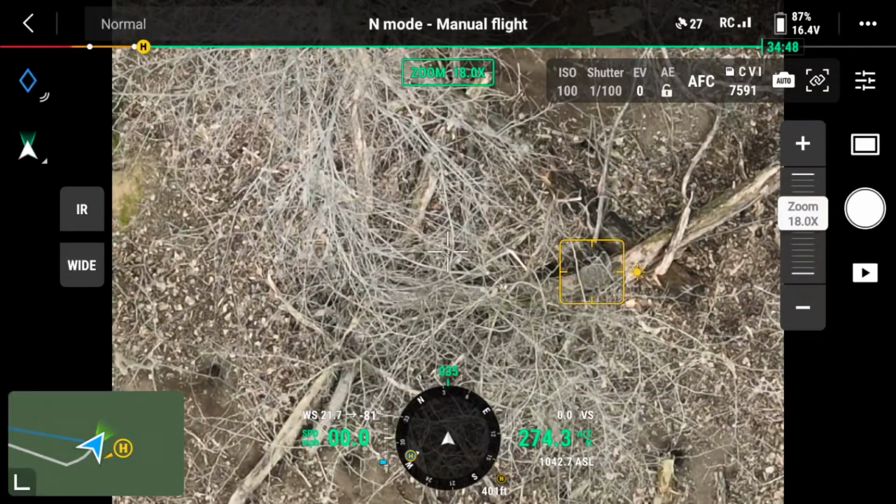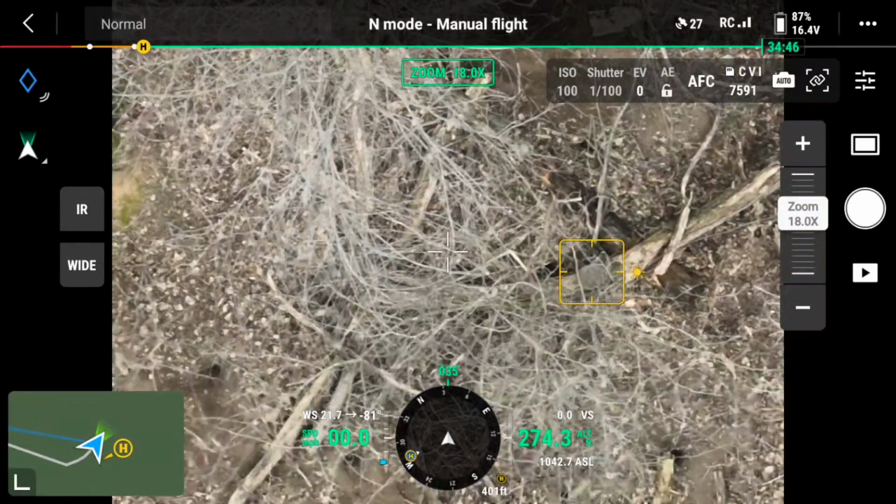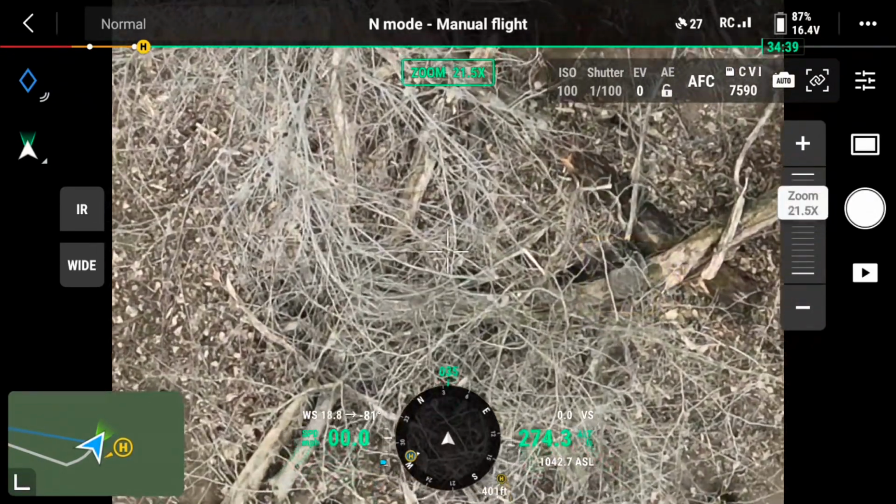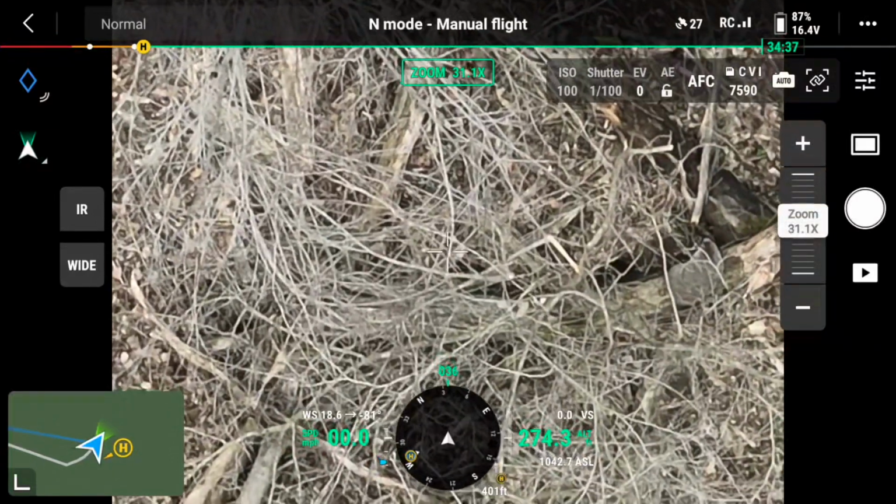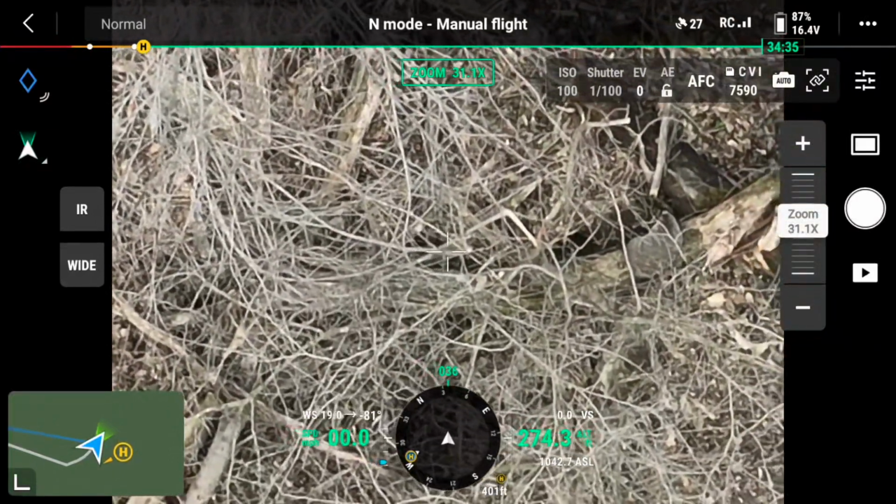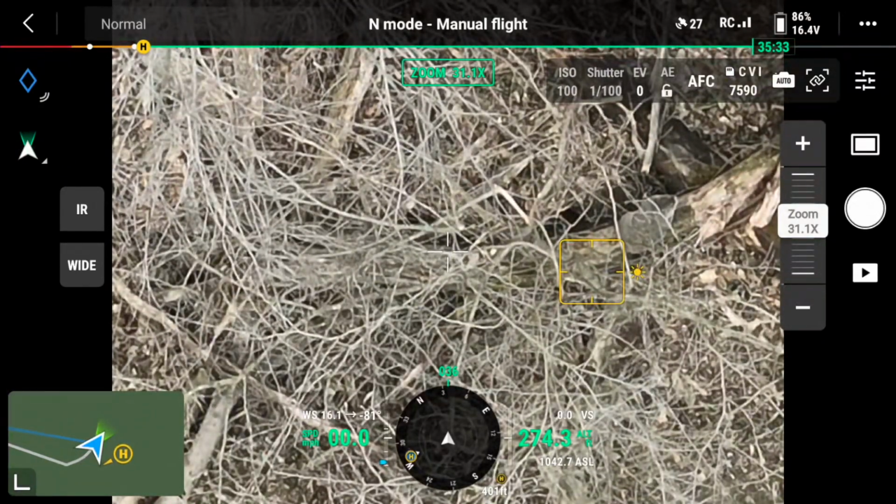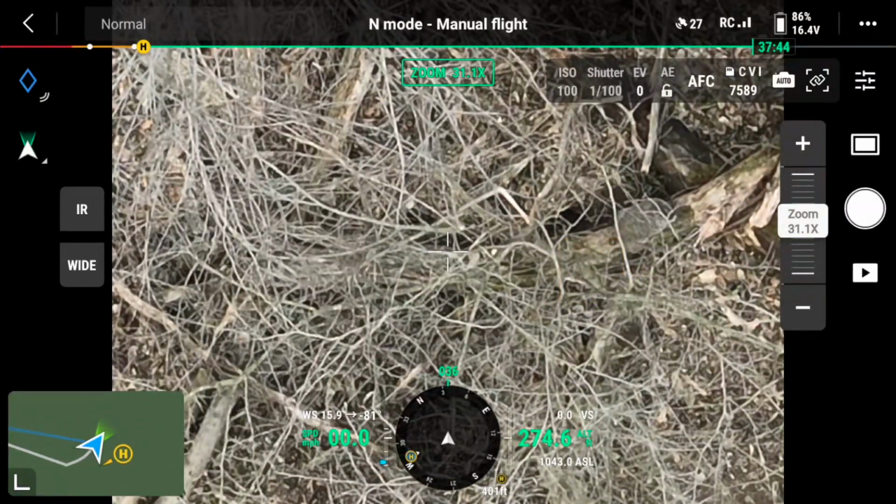You can see that yellow box, that's an indication that I took a photograph, and I do have those photographs, and I'll put them at the end of the video. But that's an actual groundhog. Some folks call them woodchucks. In Ohio, we call them groundhogs mostly.